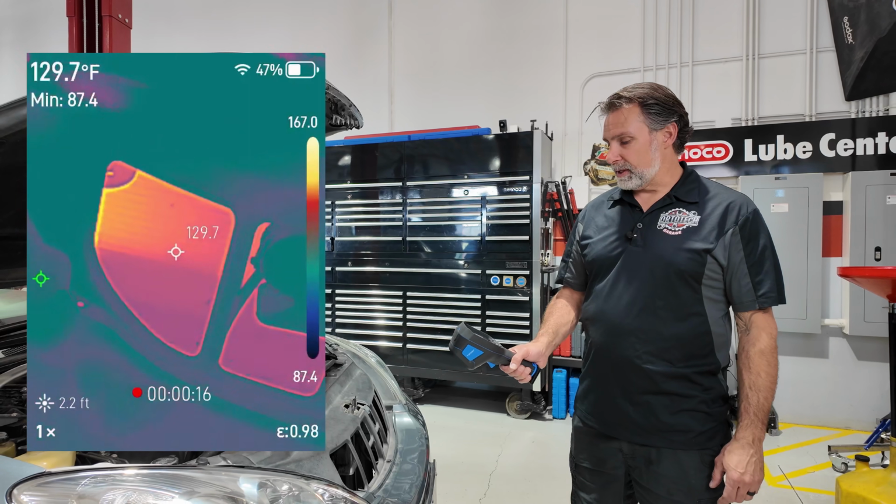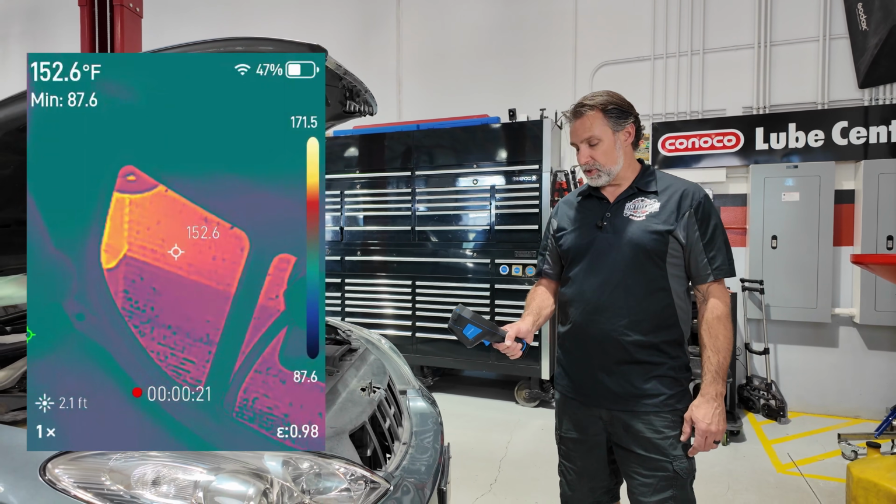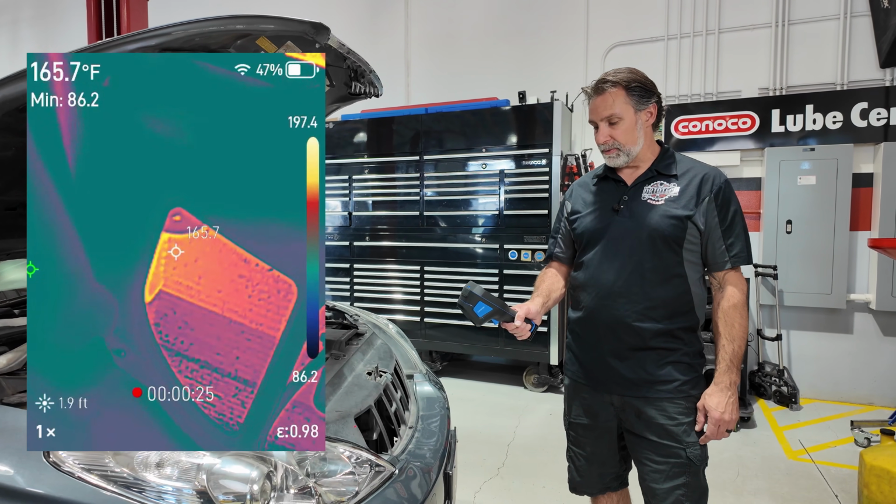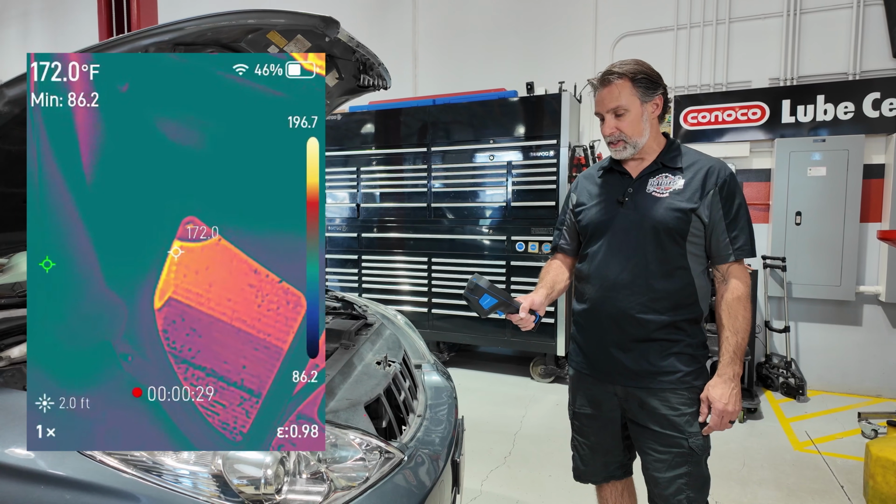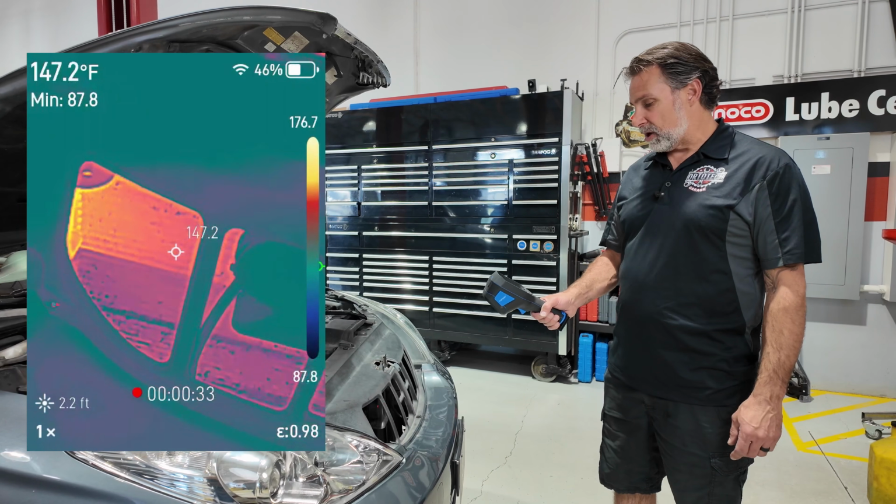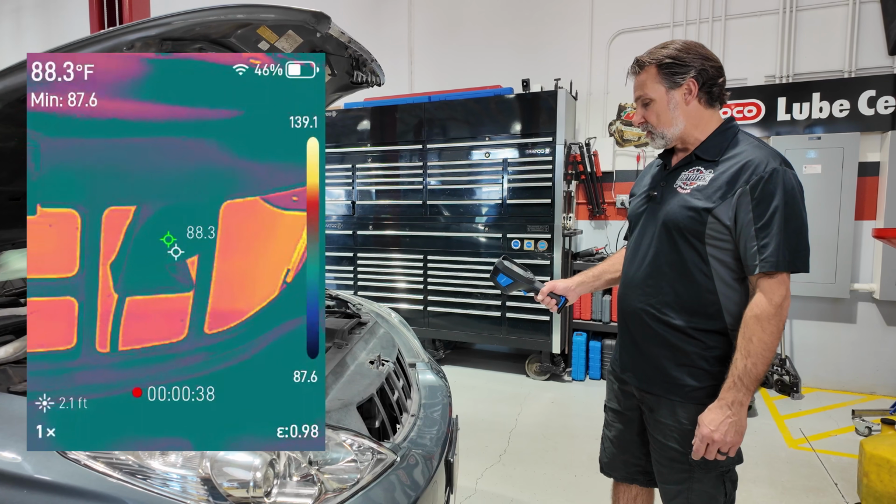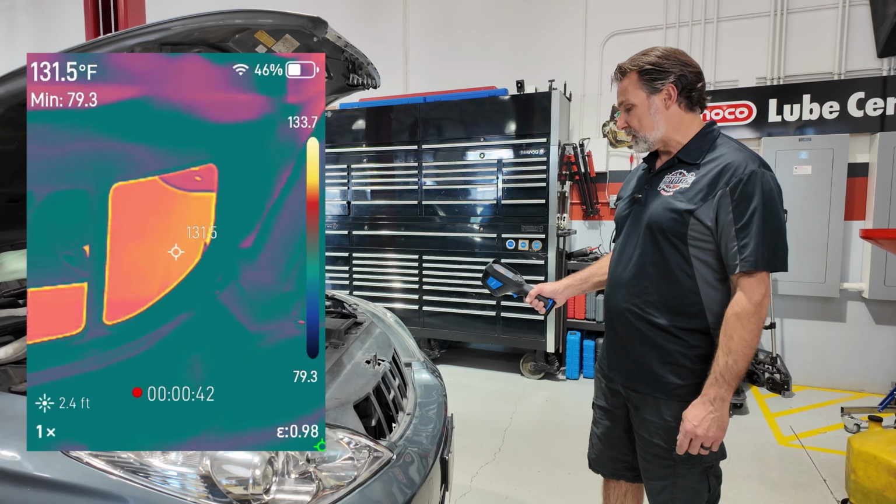So I'm quickly running this camera now over this air conditioning condenser. And this thing is showing us a difference in temperature. When I pull up here in the inlet side of this condenser, I'm running almost 172 degrees. And then if I look down across, I can see the temperature is obviously dropping as the refrigerant cools. Okay, so down about 130 degrees on the opposite side.